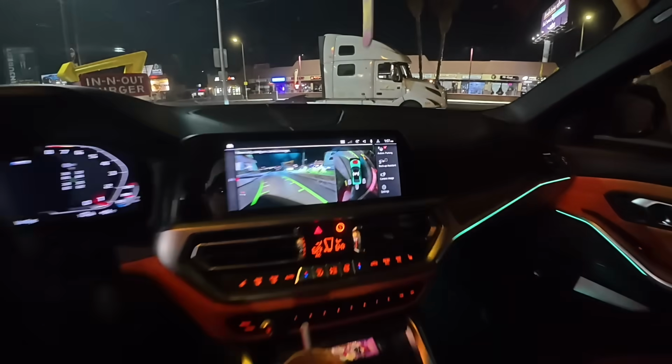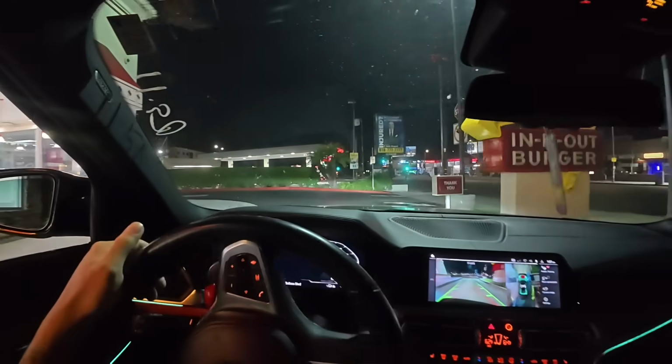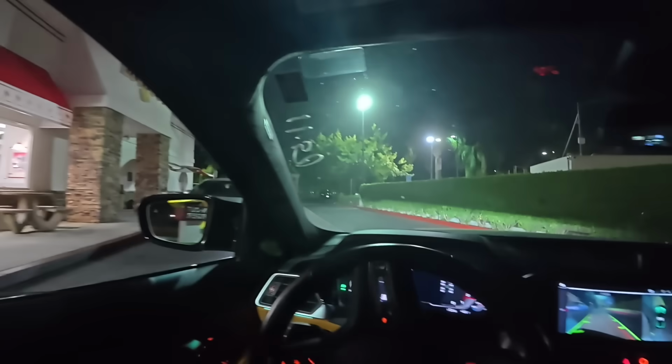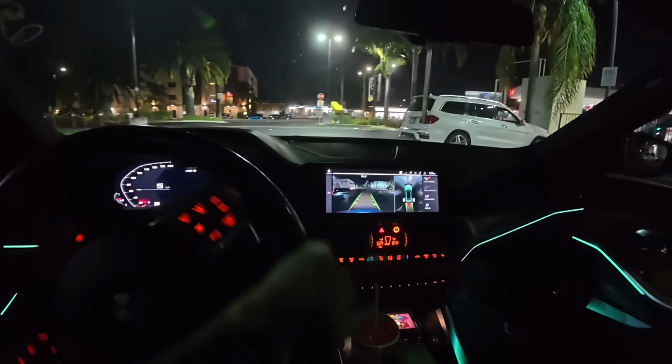Dude, I don't know what it is about California drive-thrus, but hang on, take a peek at this. I mean, damn, you know? I can't imagine the amount of Karens that just absolutely scrape their rims on those drive-thrus. Gotta find a place to take a thumbnail.